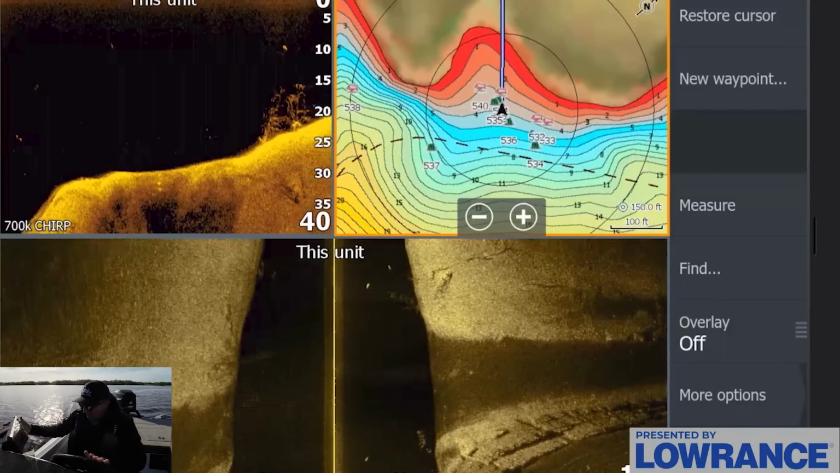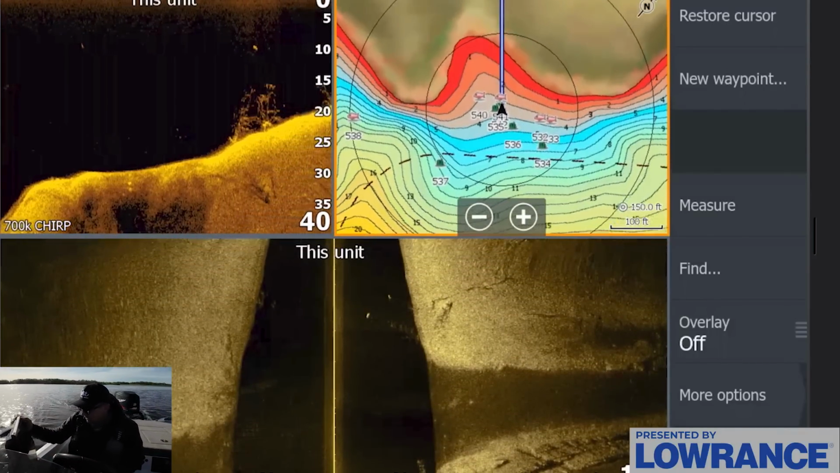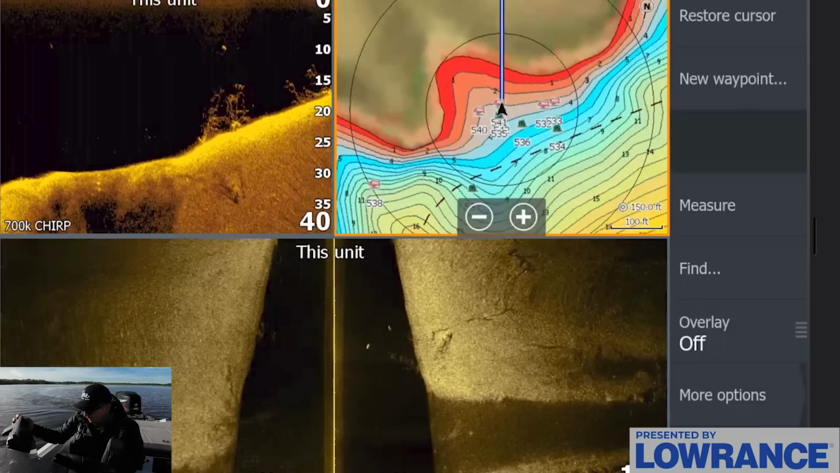So let's kind of look through here. So boom, right off the bat, actually, we have a really nice brush pile with another fish suspended up over the top of it.